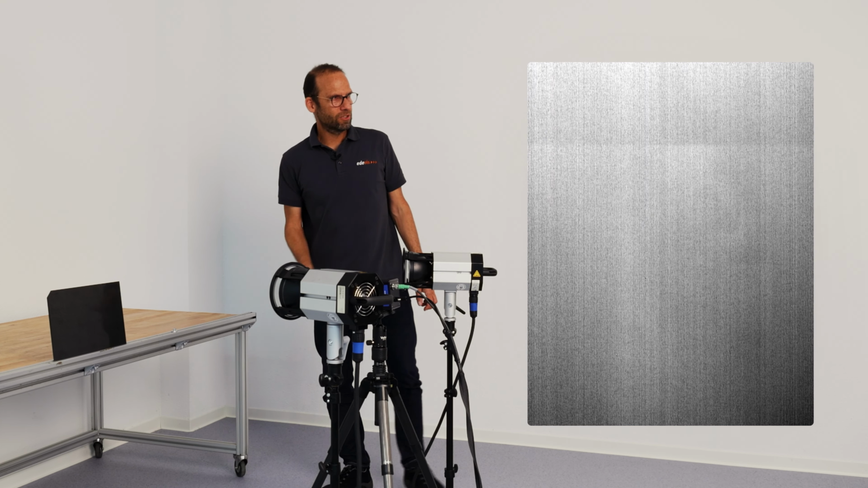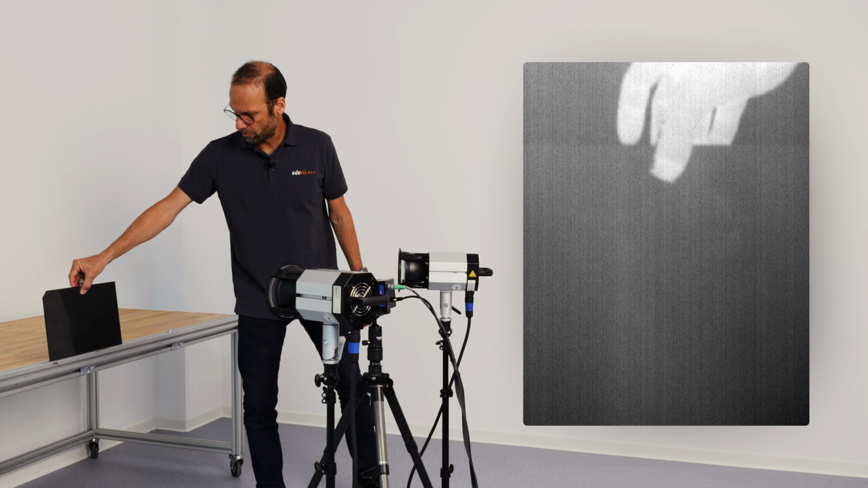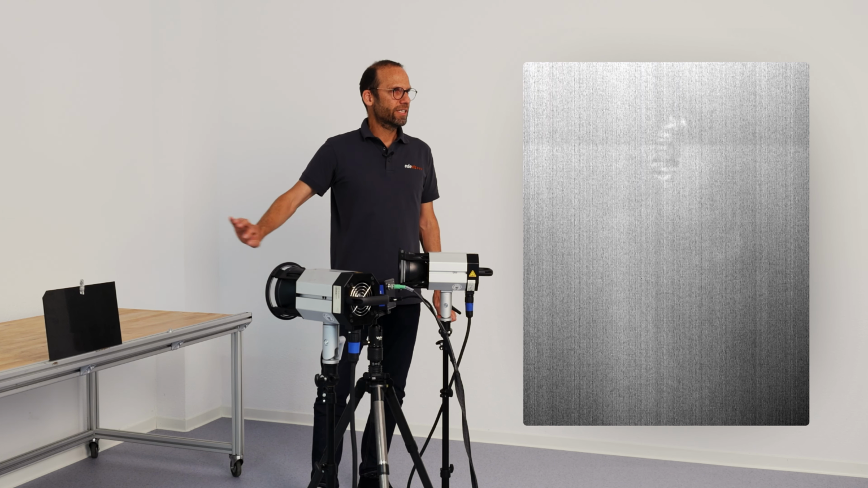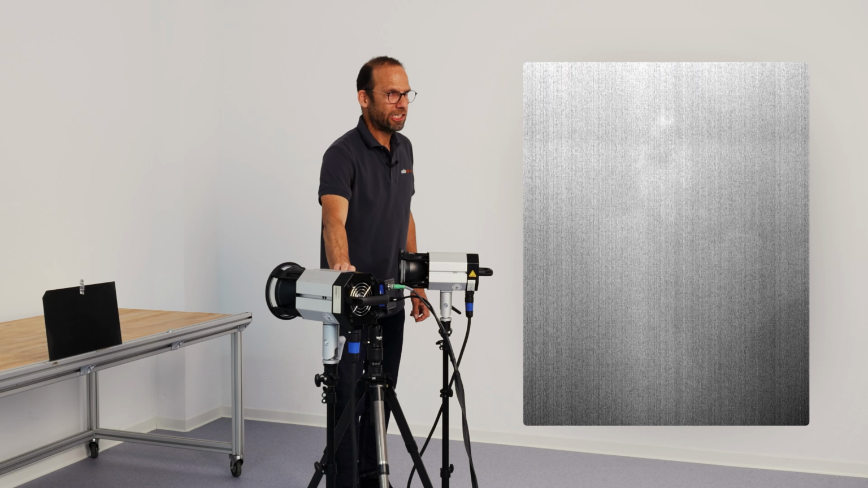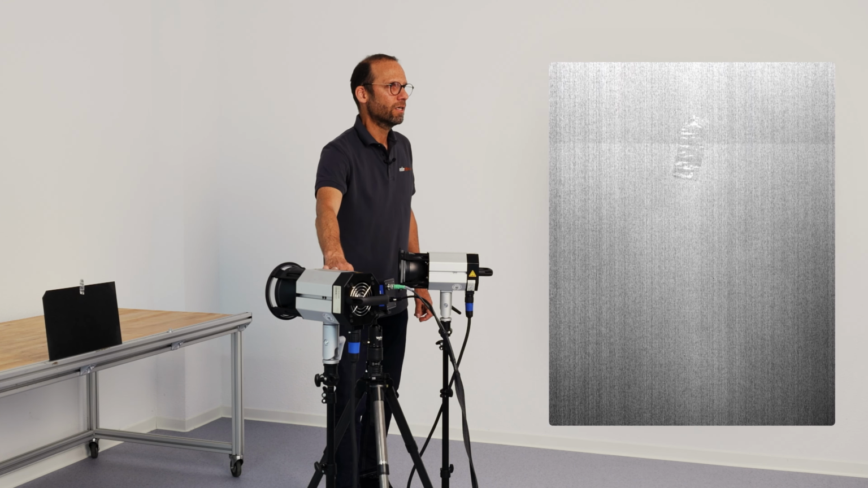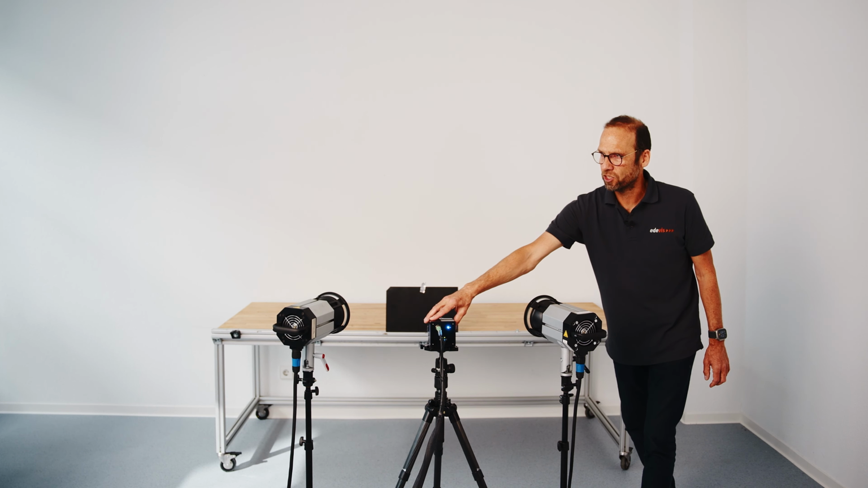A very helpful utility is an aluminum adhesive, which is brought to the surface of the sample. Now we have a very good contrast in the infrared live video, and it's very easy to precisely adjust the focus position of the camera. Okay, that's fine so far. The camera is nicely positioned.